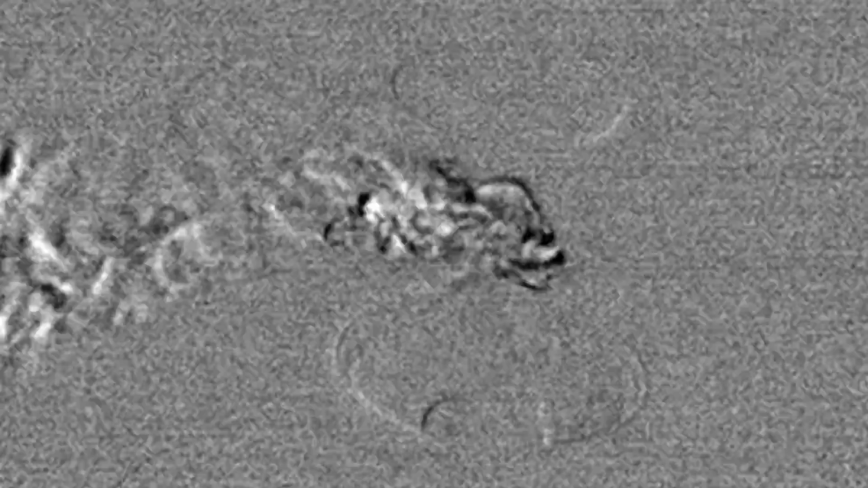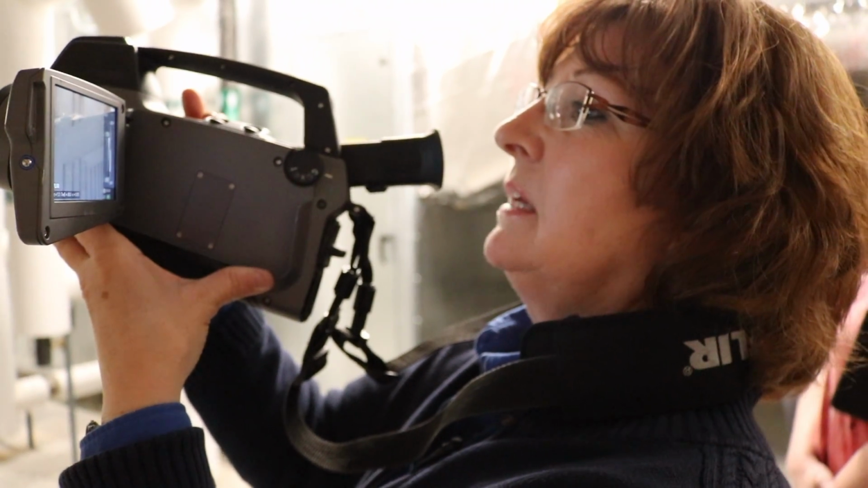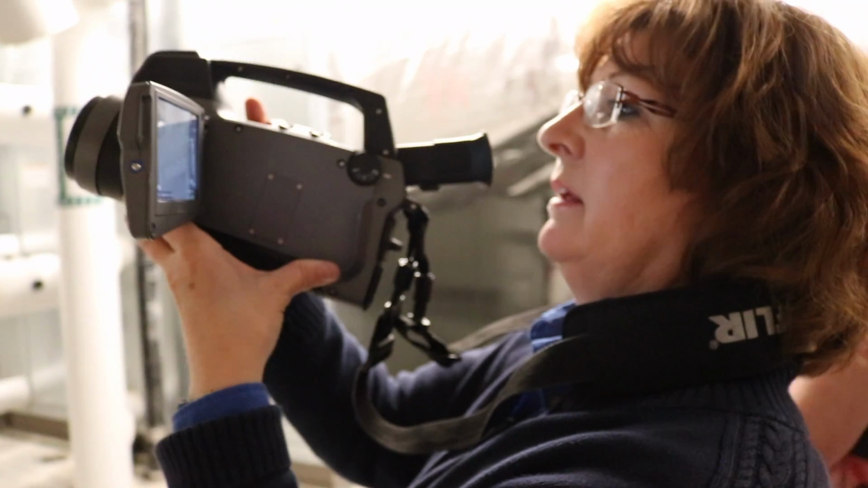So we assist the facilities finding emissions so they can correct them and hopefully save themselves money. We assist them with educating their employees. But when we find a leak, we do expect the facility to correct it. And if I thought I saw something, then we can get a little closer and zero in on it.